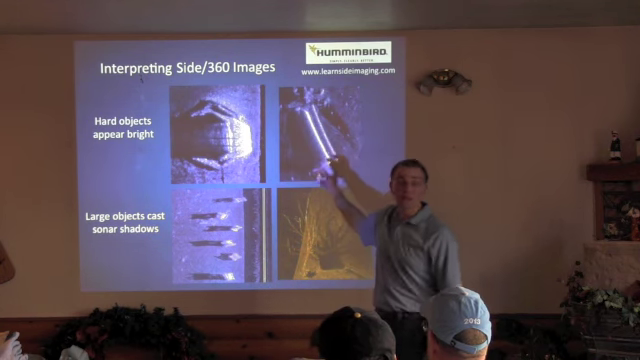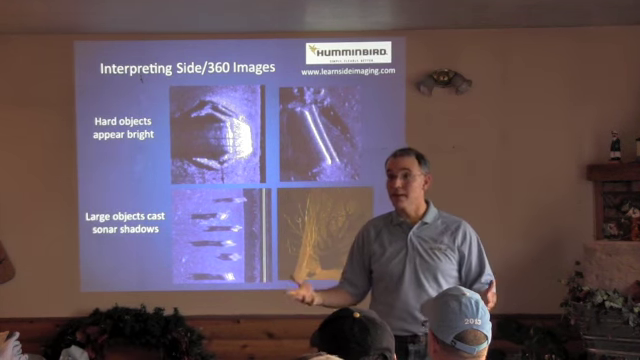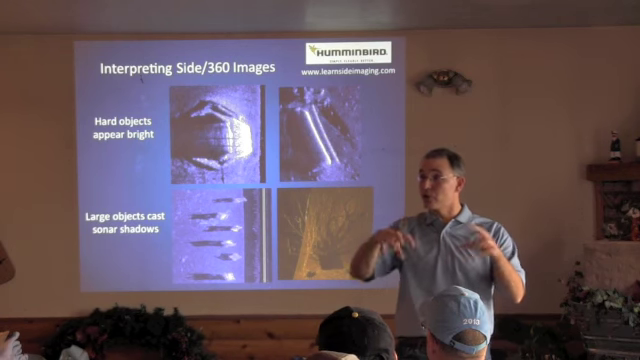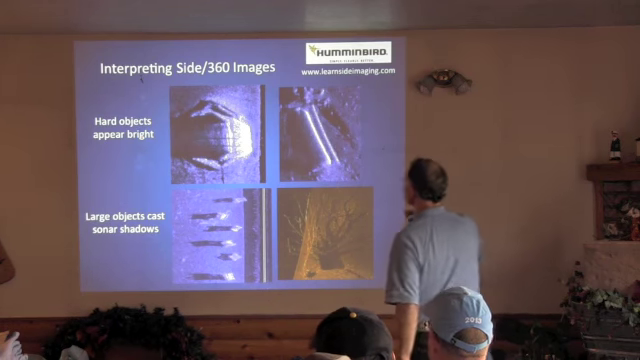Okay, now these two things happen to be bridge pilings down on the Mississippi River. So they're made out of concrete. They're very, very hard. Okay? This is how I knew that those things that we were looking at before were not rocks, but instead depressions, because if they were little rocks, a little cluster of gravel, they'd be bright white instead of dark. Okay? So hard things appear bright.